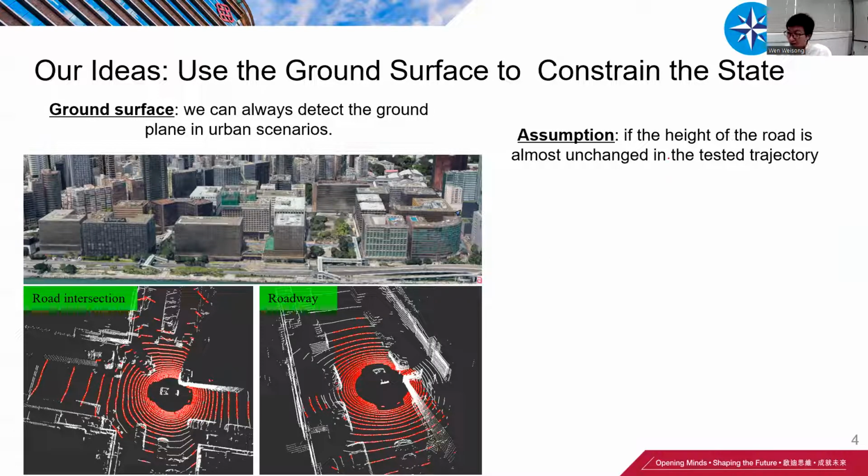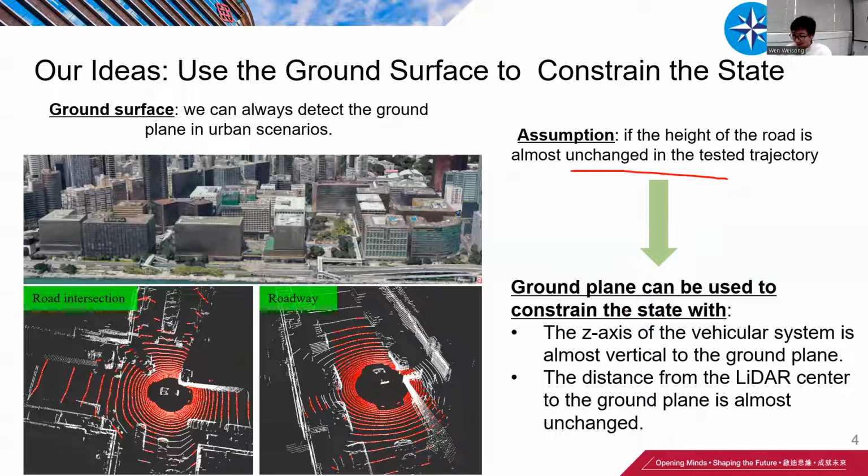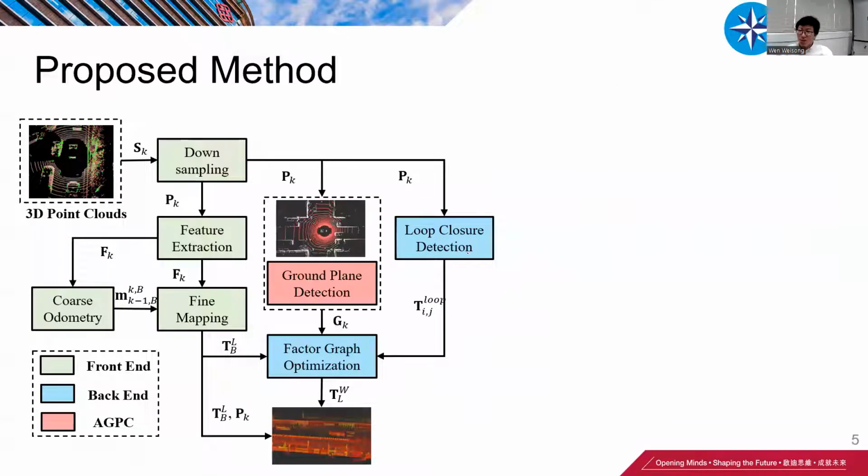Our assumption is that if the height of the road is almost unchanged in the tested trajectory, we can get two constraints. The first is that the z-axis of the vehicle system is almost vertical to the ground plane. The second is that the distance from the lidar center to the ground plane is almost unchanged. Based on these two assumptions, we can get one more constraint.